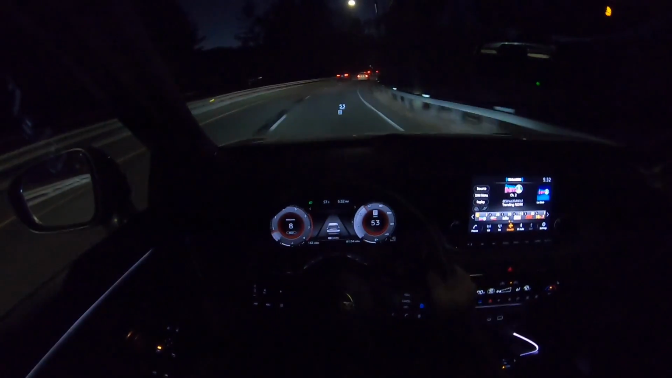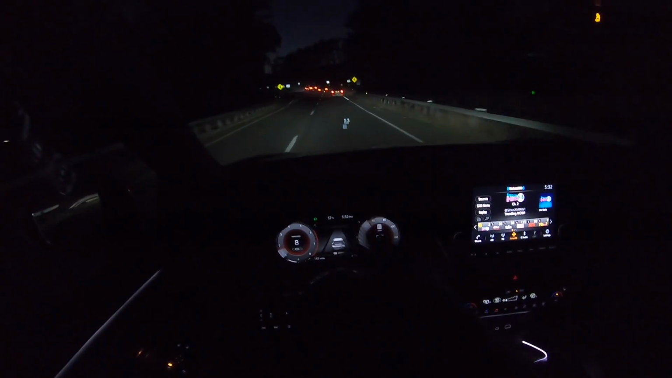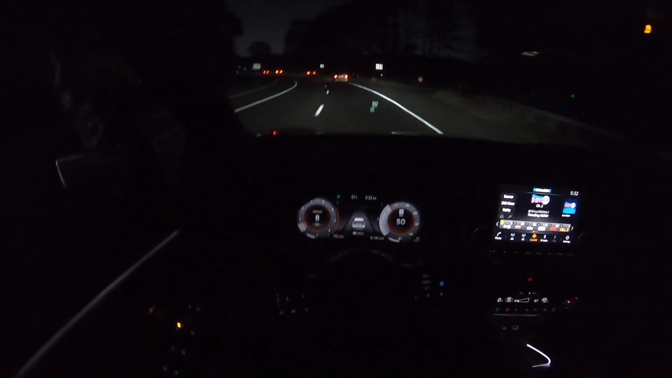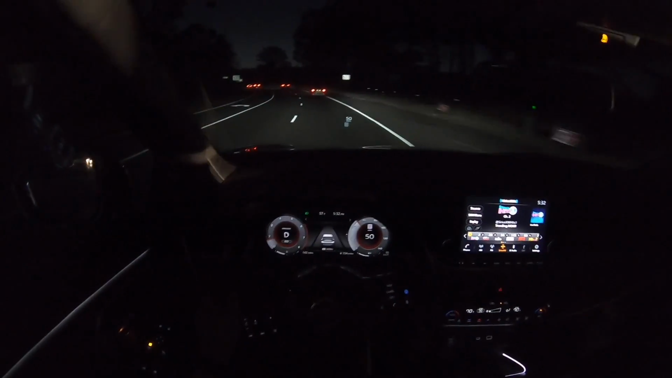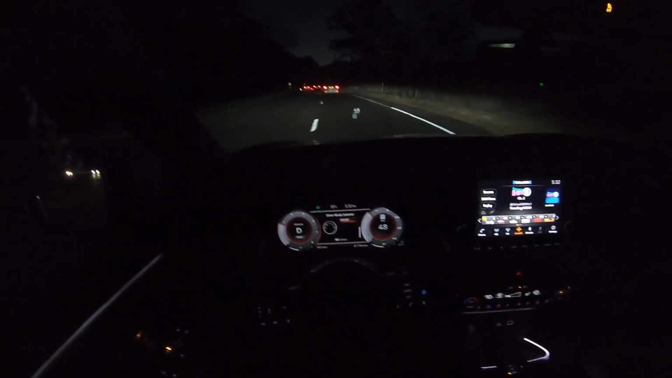The lane keep assist is a little bit aggressive. It keeps warning you if you are drifting out of the lane or touching the lanes. Let's go ahead and move it to sport mode. Throttle becomes more responsive.